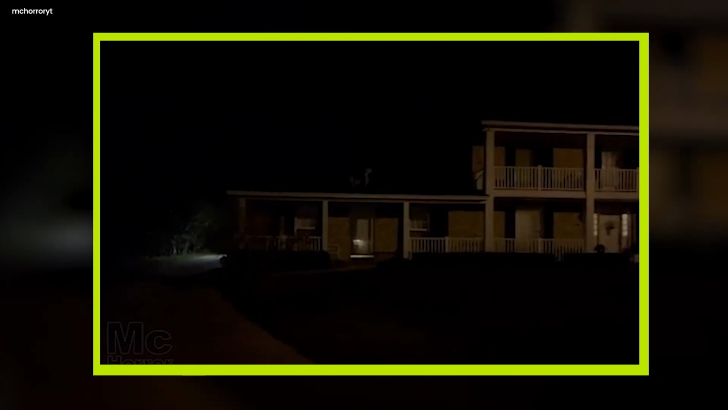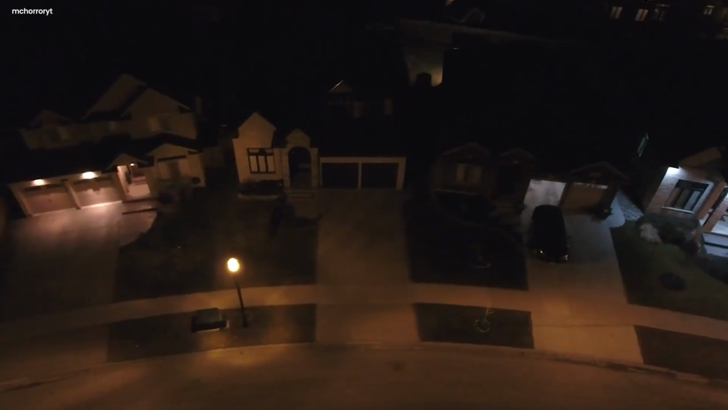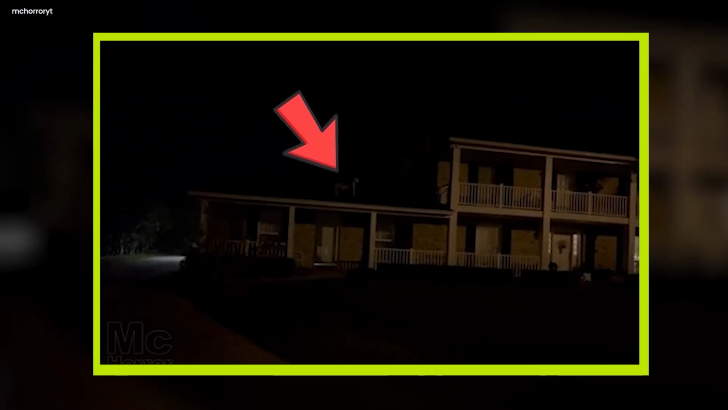A creature on the roof. What this man saw and recorded was something which was enough to send shivers down anyone's spine. At the start of the video, there is nothing much to be seen, just the darkness, the man's car, neighborhood and all. But as the video progresses, a creature appears on the roof crawling on it.